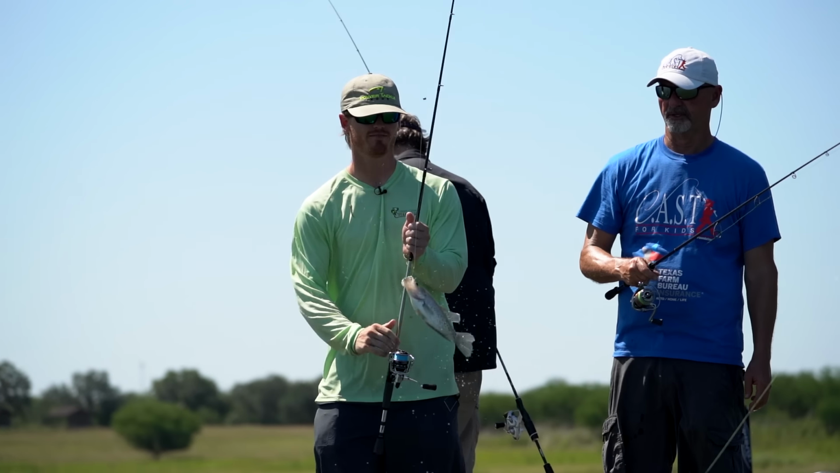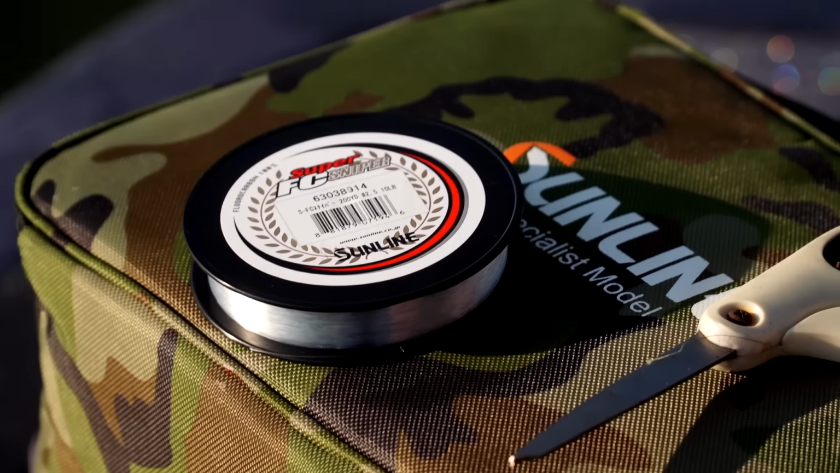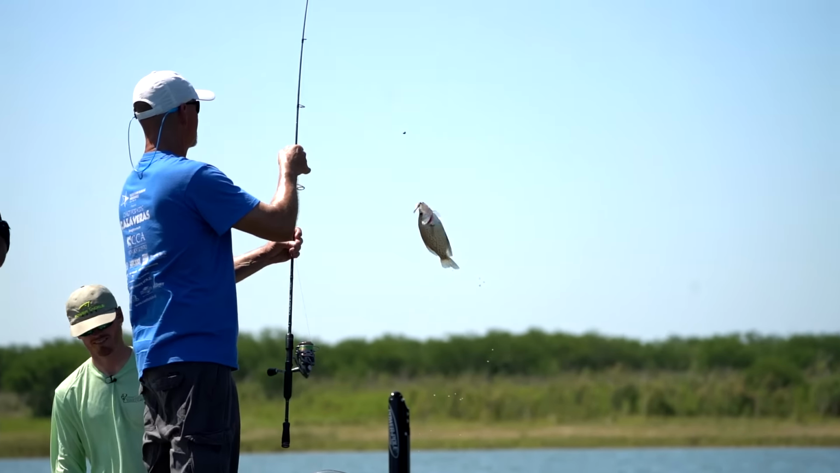We had a good time out there. We cut up, we laughed. To me, that's what life's all about. As you can see, it doesn't take much to have a successful crappie trip. Grab your minnows, grab your favorite fishing line, utilize Garmin Live Scope, and above all, take your best buddies along and have the time of your lives.